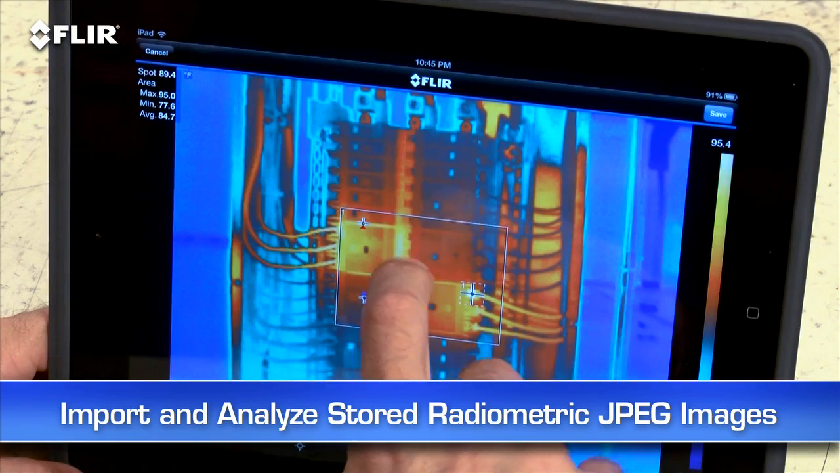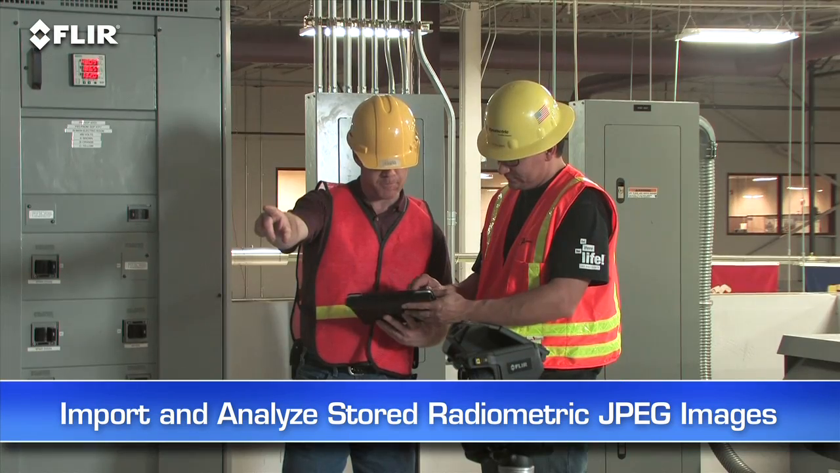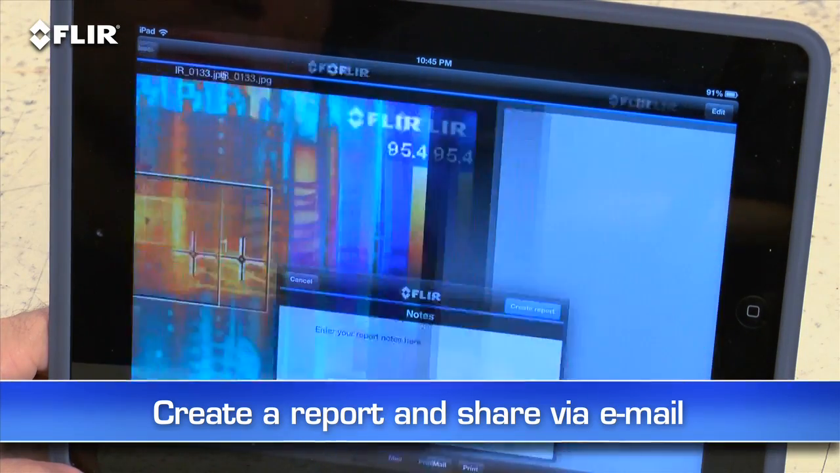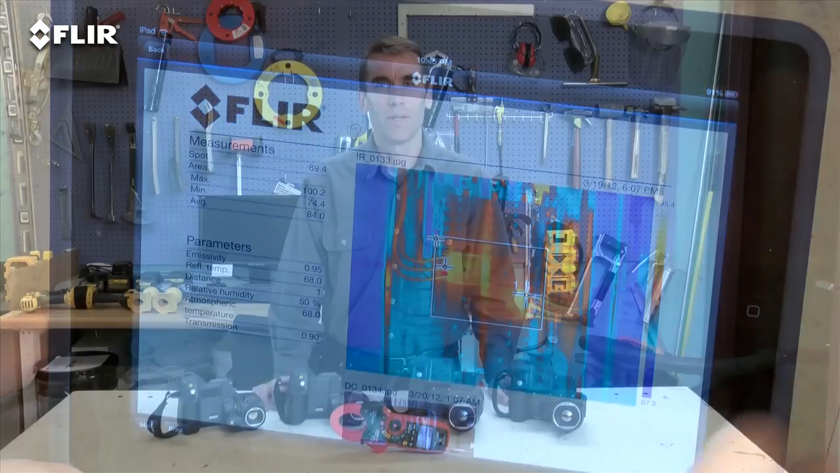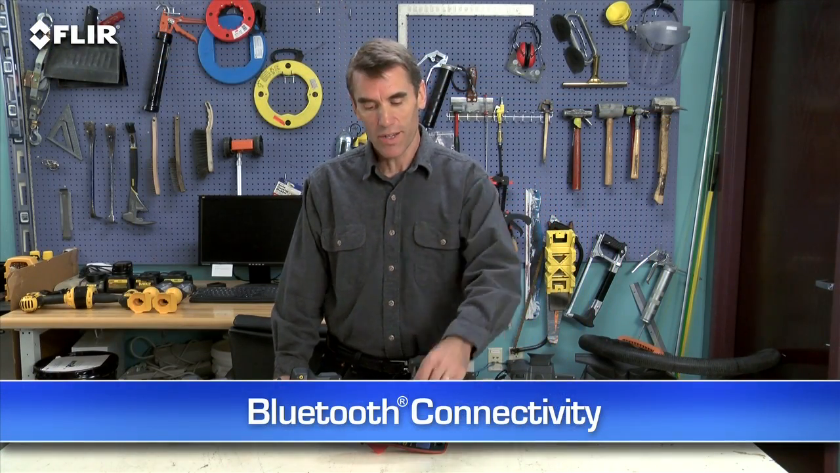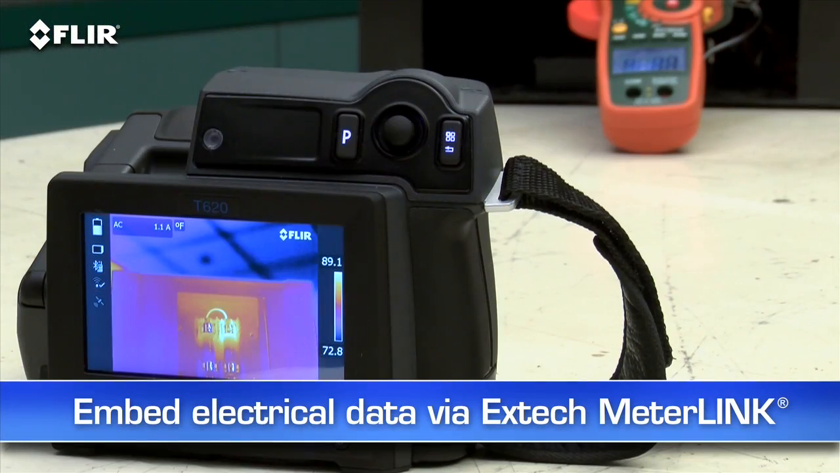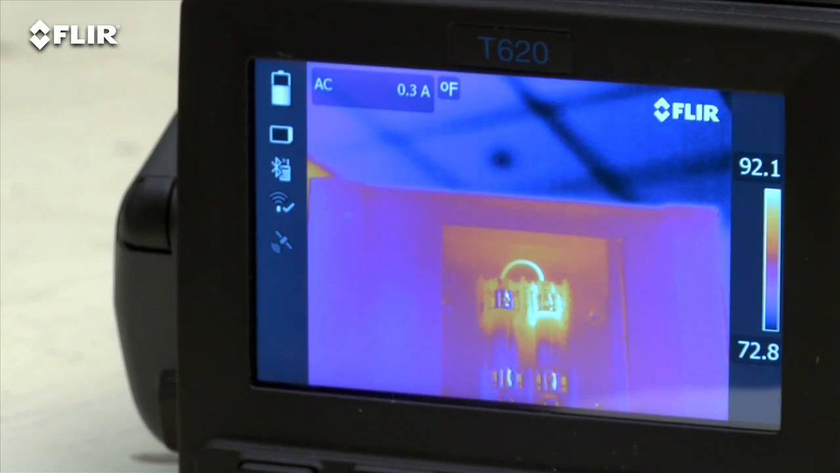You can import and analyze stored JPEGs with the app too while you're still on site, quickly create a professional report, and share it by email to get a faster response. T-Series also has Bluetooth that talks to X-Tech MeterLink tools. This is a very simple way to embed electrical load data directly into your thermal images when you need to capture more than just temperature.